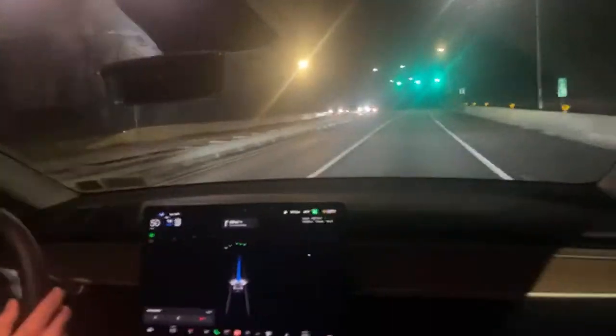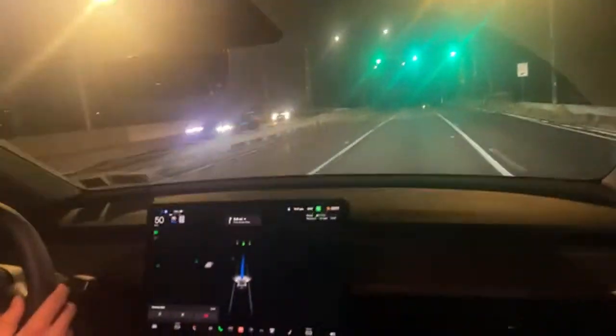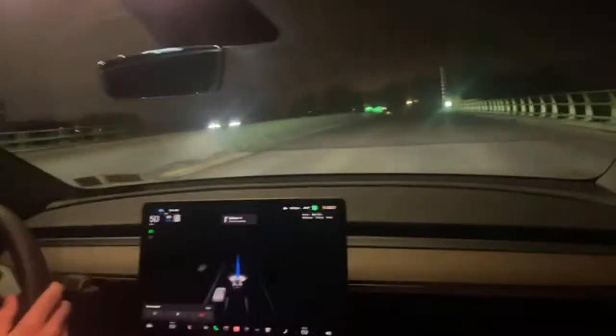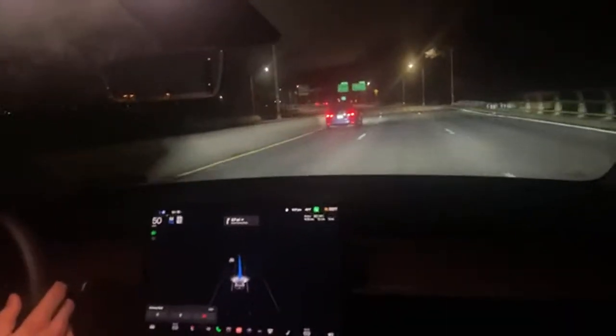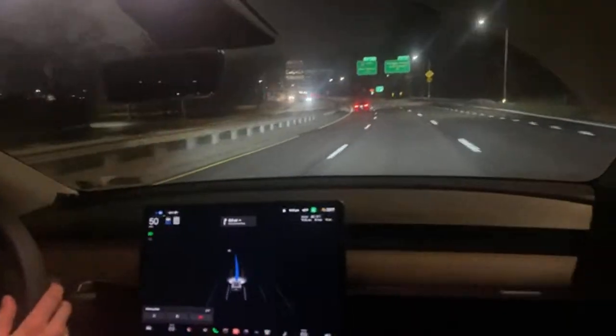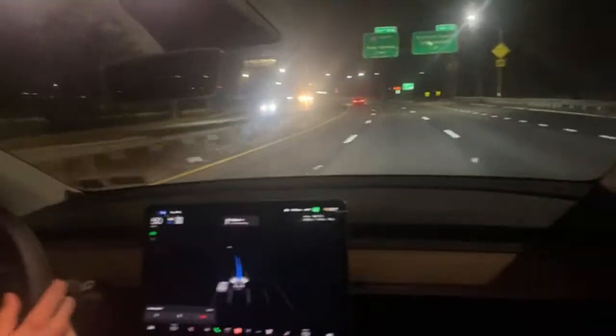We're coming to this drawbridge. Before, it went to do kind of a hasty lane change in the drawbridge because the lines disappeared. All right, it asked me to just put some slight pressure on the wheel. What crazy timing that it asked me. I was wondering, what's it want to do? No, it stayed in the lane.